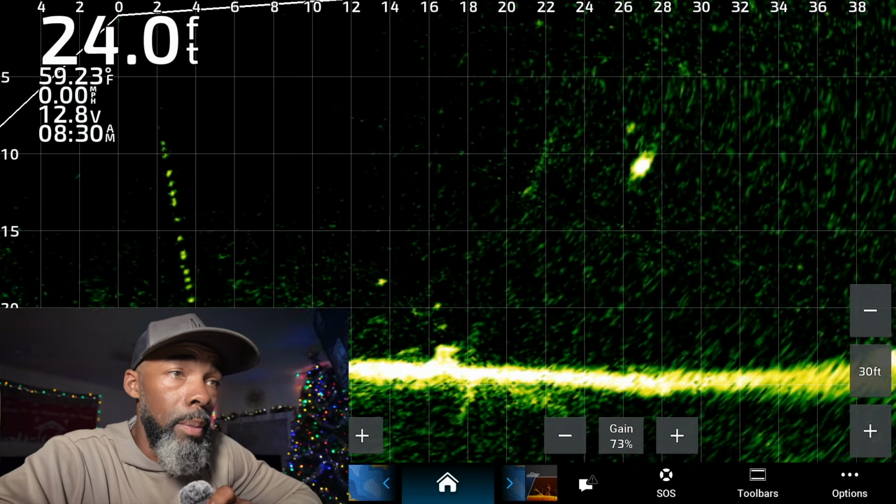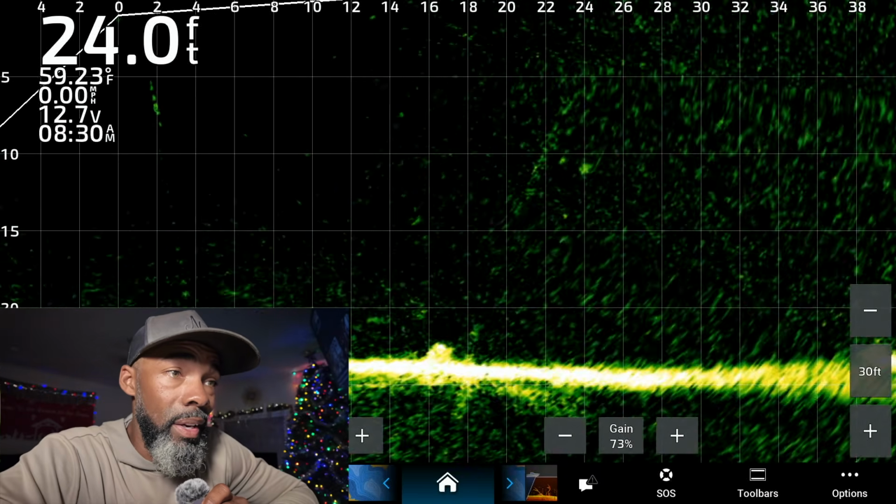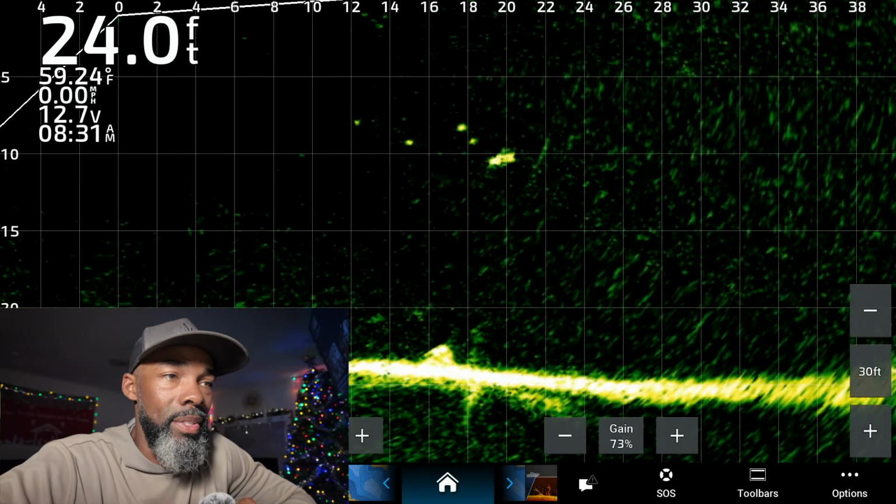It's a pretty good look, and we're getting right over the top of him right now. Boat's at a complete stop. We're at 0.00 miles per hour. The fish acknowledges the bait. Okay, I'm going to pause this a brief second.